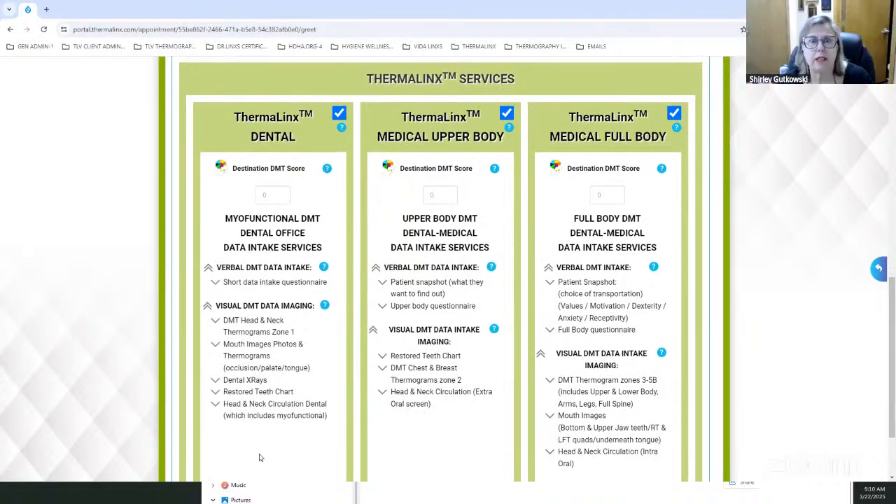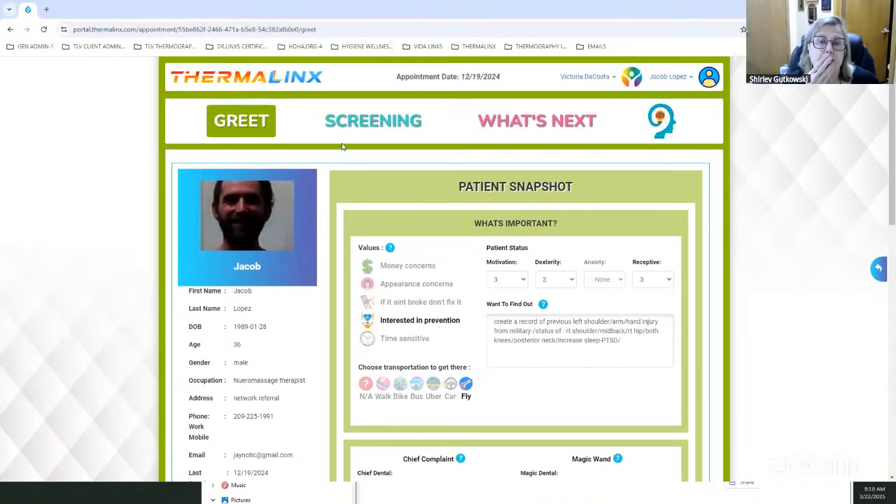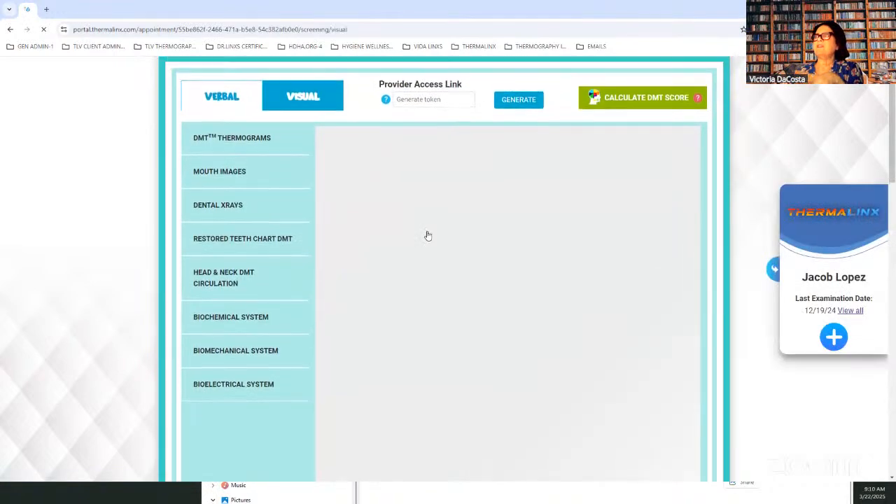But there's going to be things that show up here that aren't really in the realm of dentistry. This is going to be in the realm of a chiropractor or whatever. So what you're talking about is here. I can understand where you're getting confused.